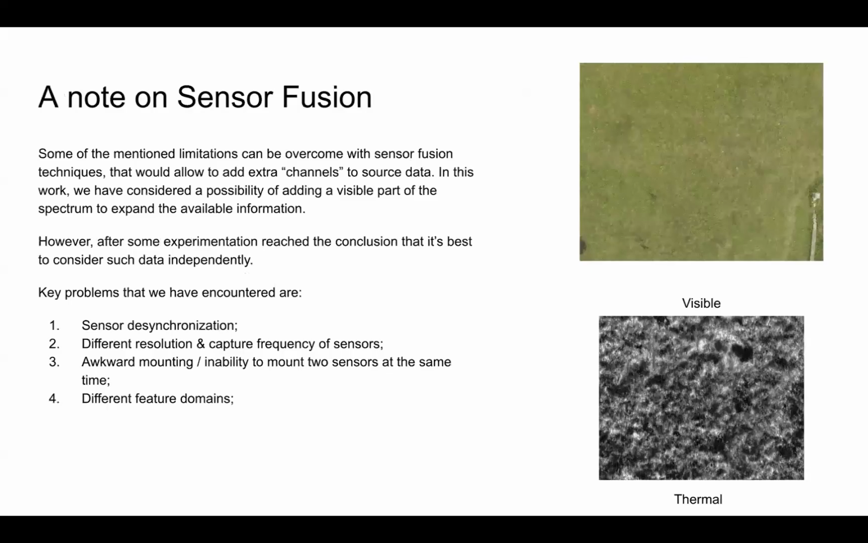A quick note on sensor fusion. Some of the methods' limitations can be overcome with sensor fusion techniques that would allow adding extra channels to source data. In this work, we have considered the possibility of adding a visible part of the spectrum to expand the available information. However, after some experimentation, we reached the conclusion that it's best to consider such data independently.